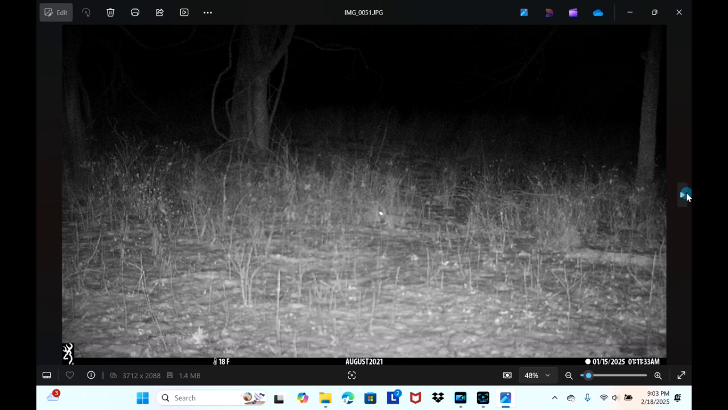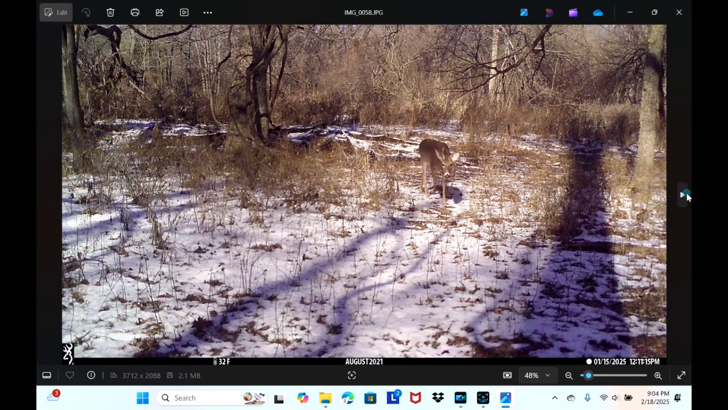It's a little rabbit. Tons of those. Little buck. See that little spiked buck? Looks like he's already lost a side off of there.